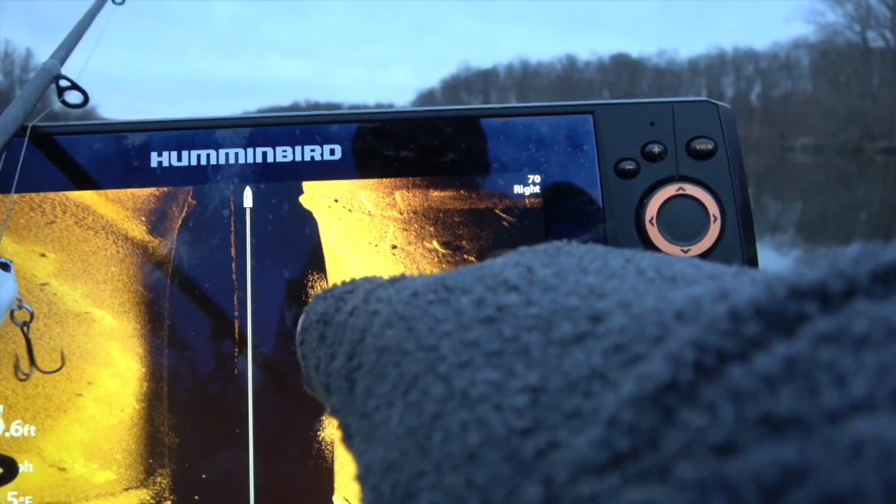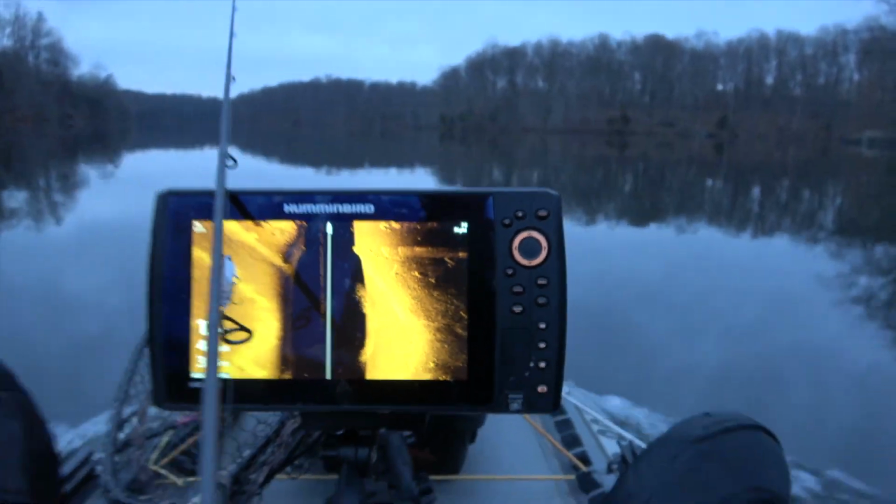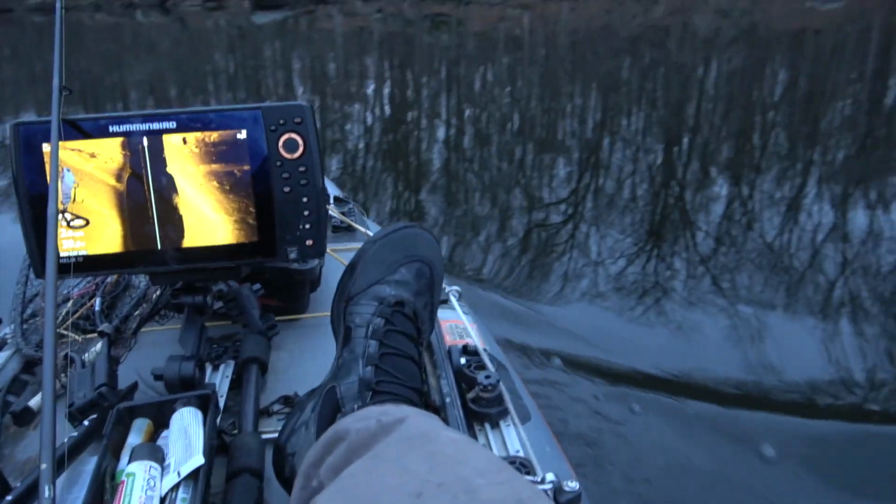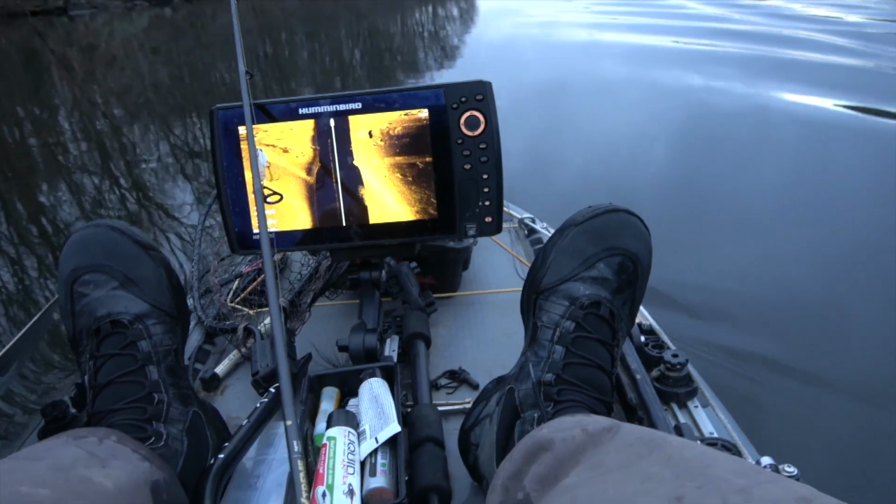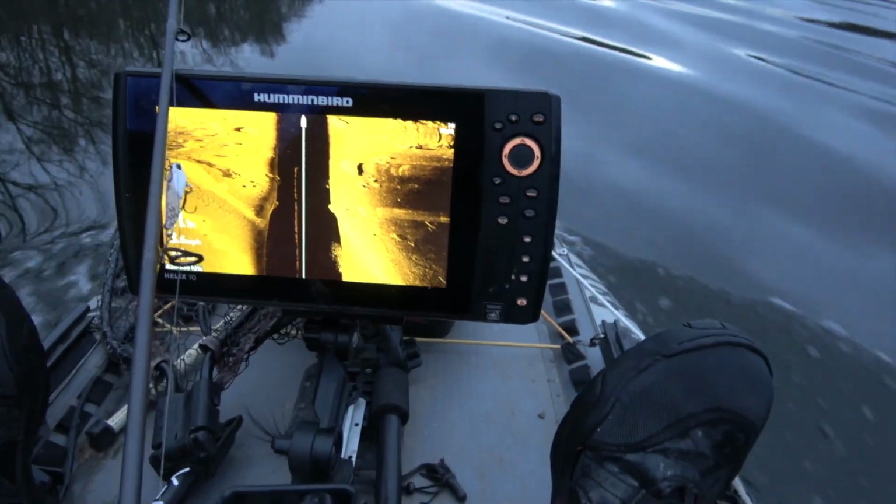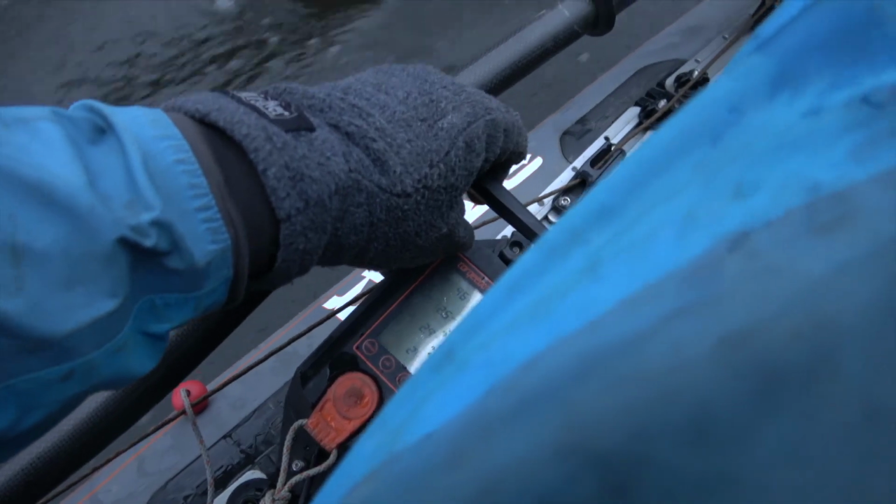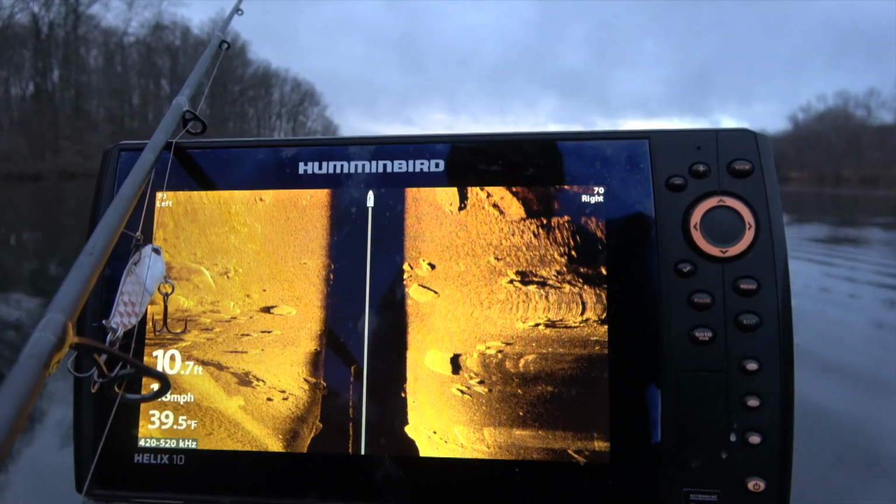That's the school of baitfish. That's interesting. Okay. Let's turn around and mark that. I'm gonna get directly over them and just drop a waypoint. I'm not fishing them yet. I just want to keep this at a sort of low setting so I can cruise over it. If I can get right on top of that school, I will drop a waypoint.